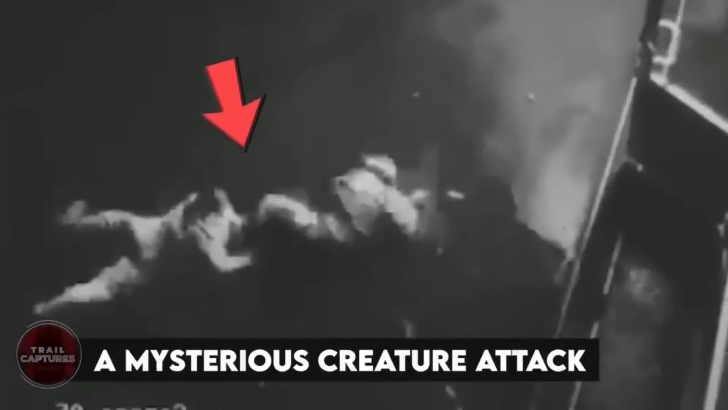A mysterious creature attack. A man in a backyard was captured on a CCTV camera being attacked and dragged by a mysterious creature. Some people might think it's not real, but I've watched it a few times and it seems genuine to me. The way the guy fights back and then gets thrown back to where he started is absolutely crazy. I don't know what it could be, but I hope the person involved is okay now. It's definitely something that makes you wonder about the unknown things in the world.